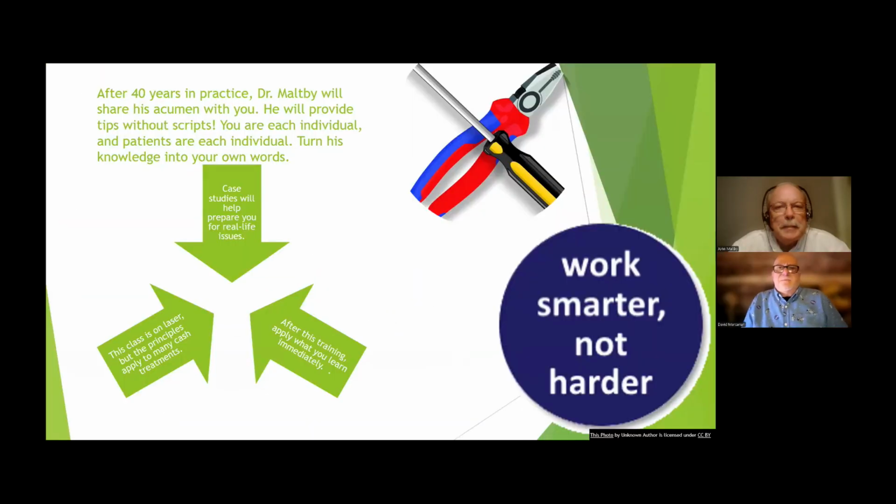So John's been in practice for 40 years, and he's going to share his acumen, his intelligence, his knowledge with you. He's going to provide tips without the scripts. And that's the thing I think is the coolest, is that each of you are individuals and you've got to find your own way to communicate with people. We're going to go over case studies. And that's one of the best things, to show how this really works in practice.